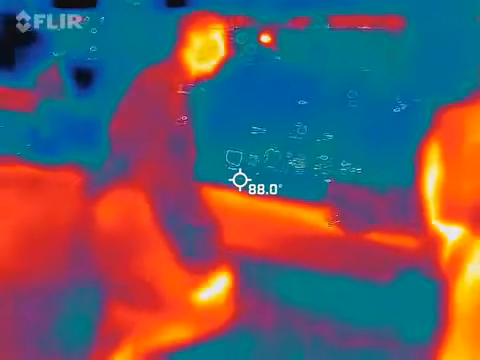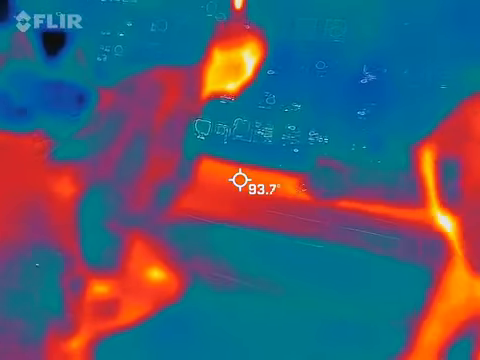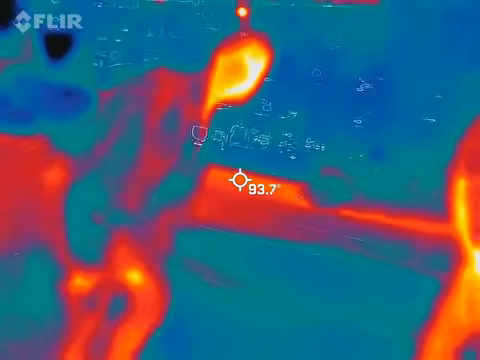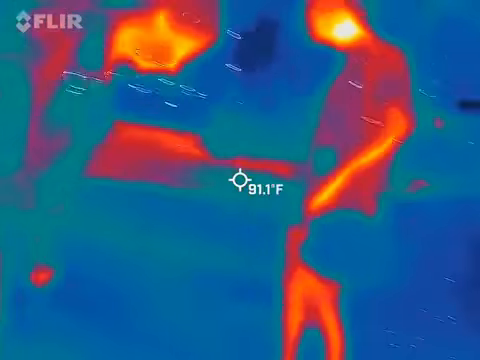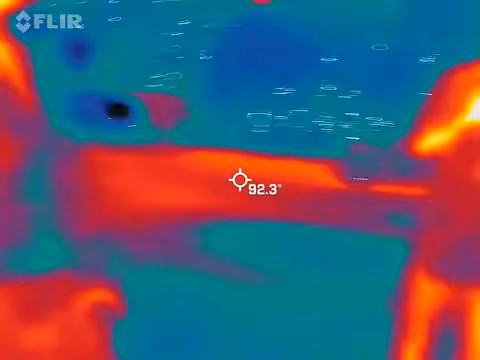Well, girls, I'm sorry about the camera, but it happens. It's definitely something going on. I wish I had this right by them when that went off. Well, you walk this way, and we'll show you it.